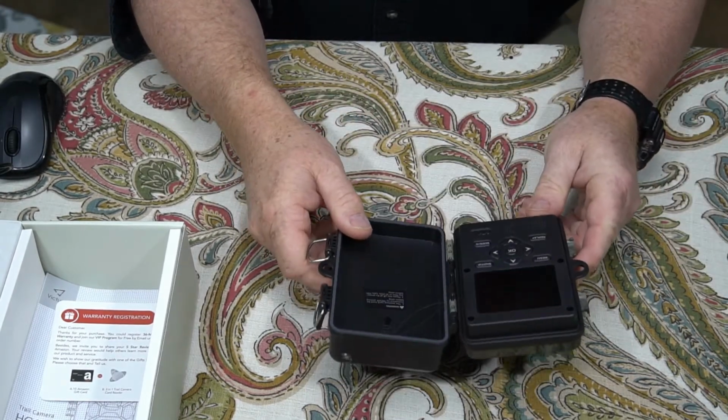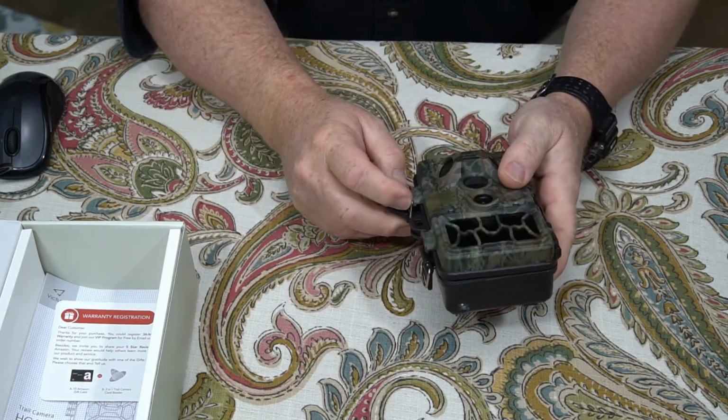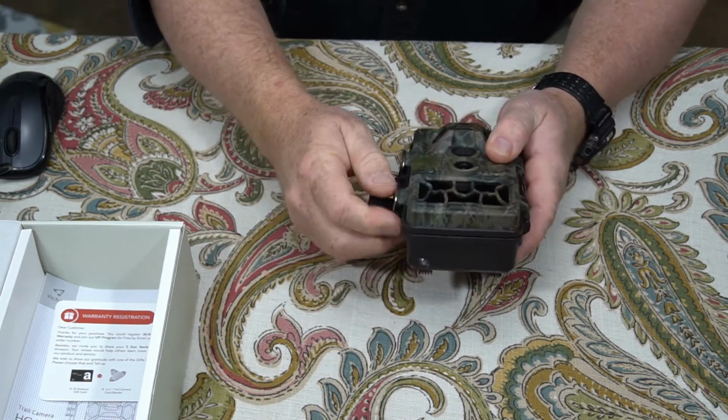I'm going to load this baby up, get it set up, and put it out in the field, and then we'll come back and look at the images and see how well it did. All right, we'll see you in a little bit.